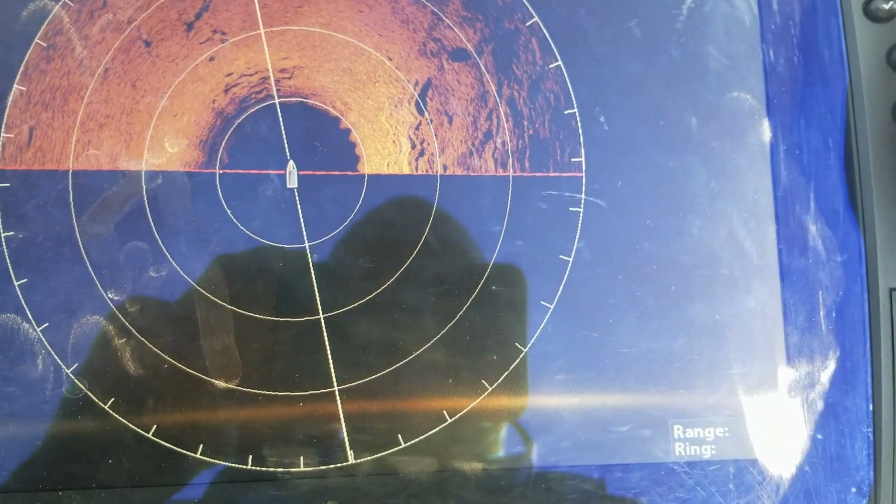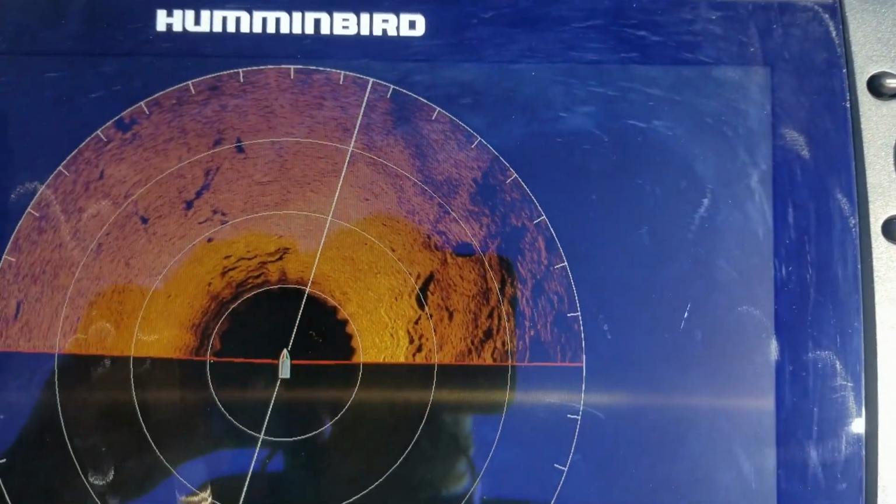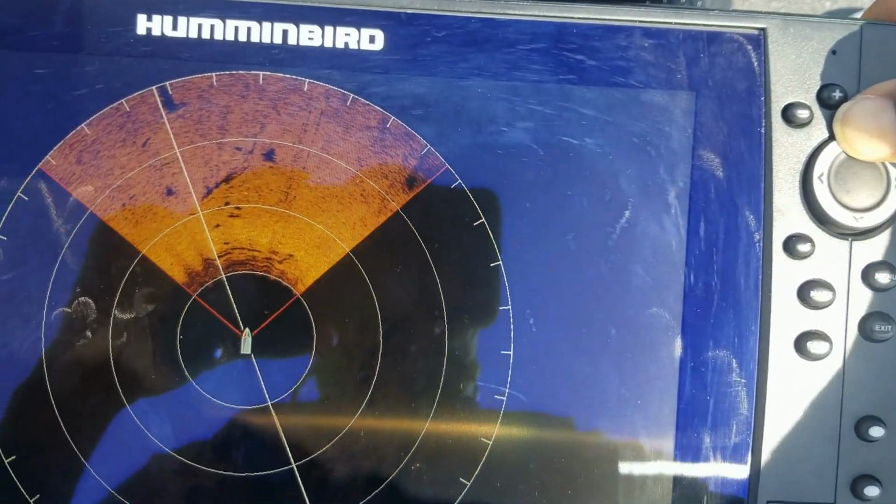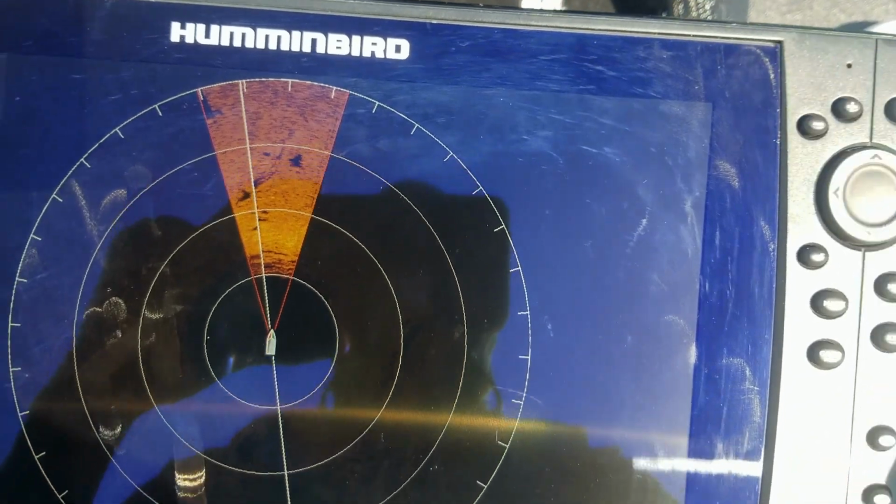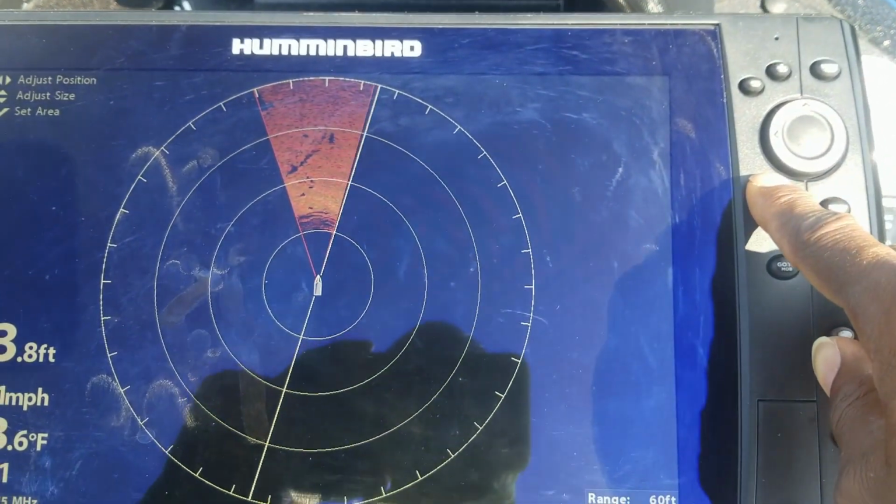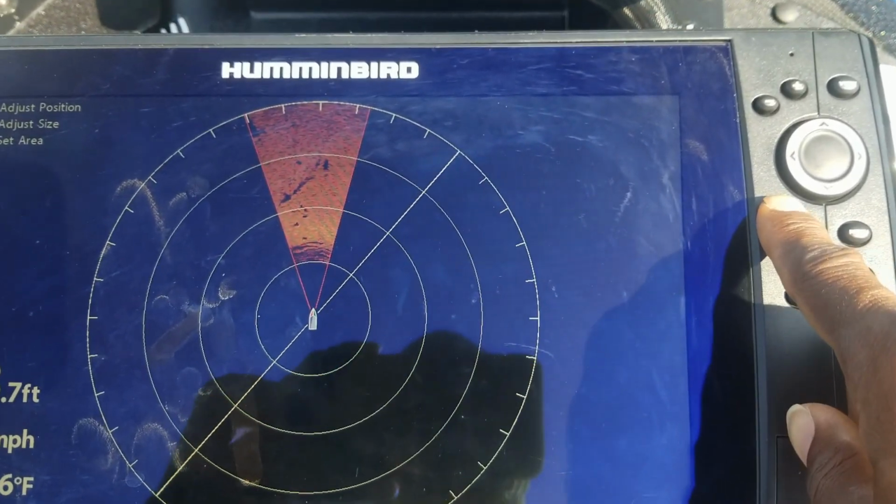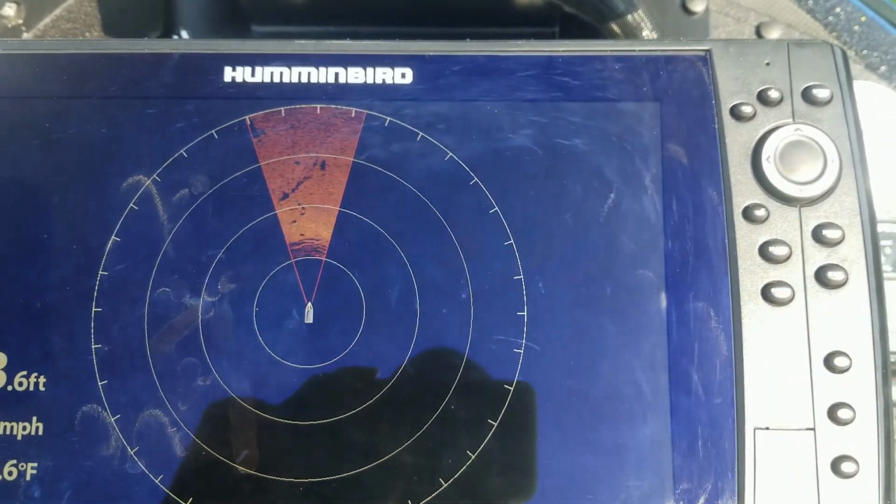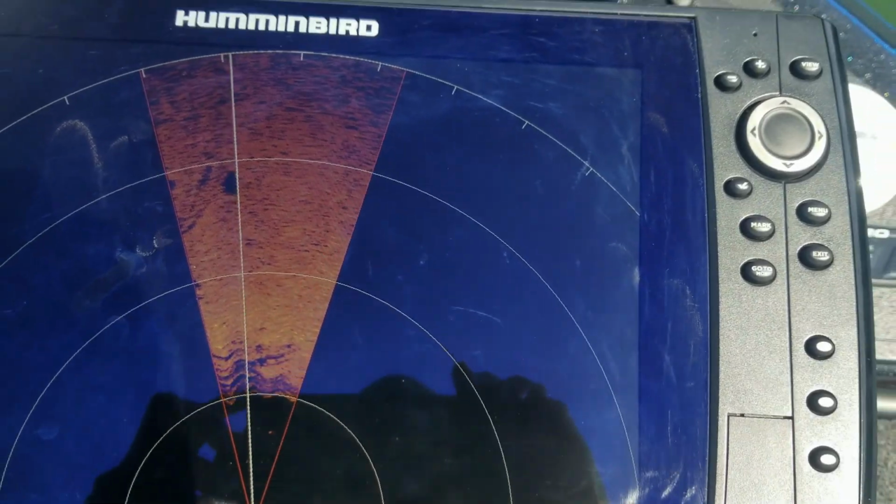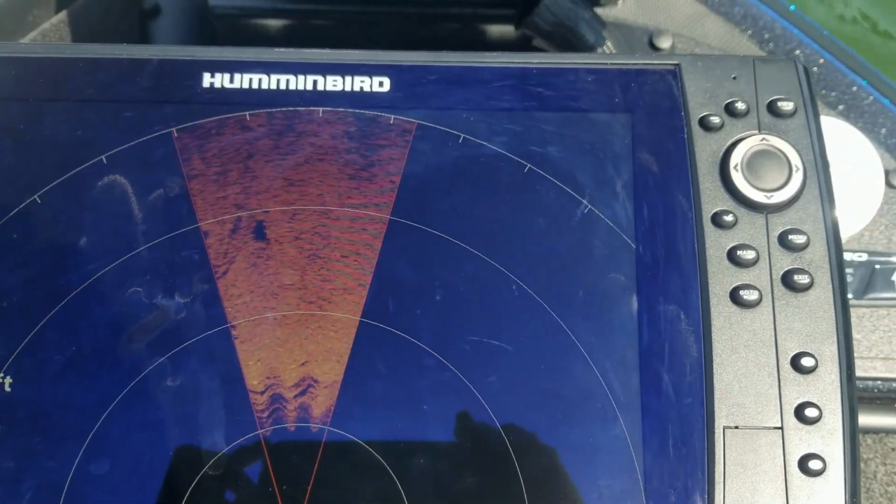All right, or if you want to make it more narrow, then you have to come back over here and hit this up arrow, and that will make the focused area more narrow. And once you want it to begin scanning just that particular area, you hit this check button, and now it'll zoom in and it'll just sweep back and forth on that area that you just designated.